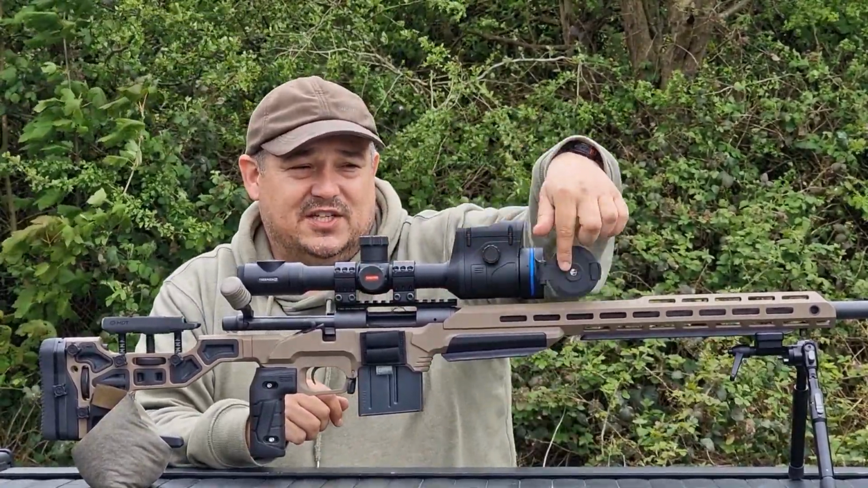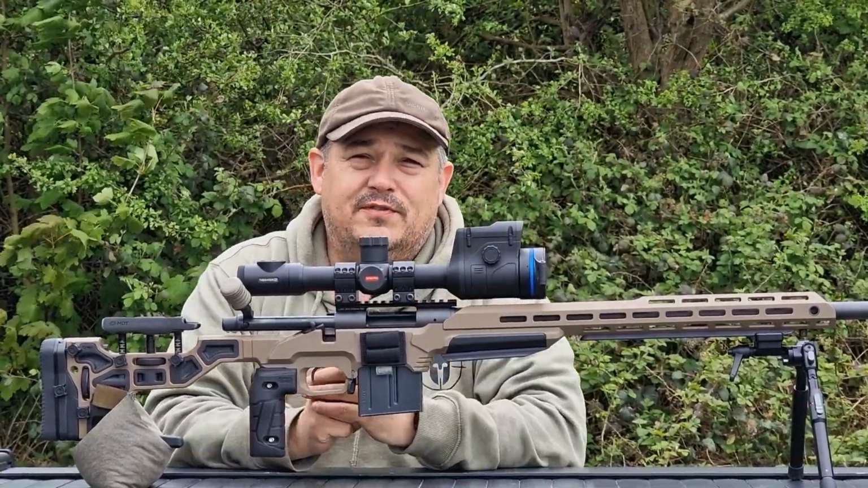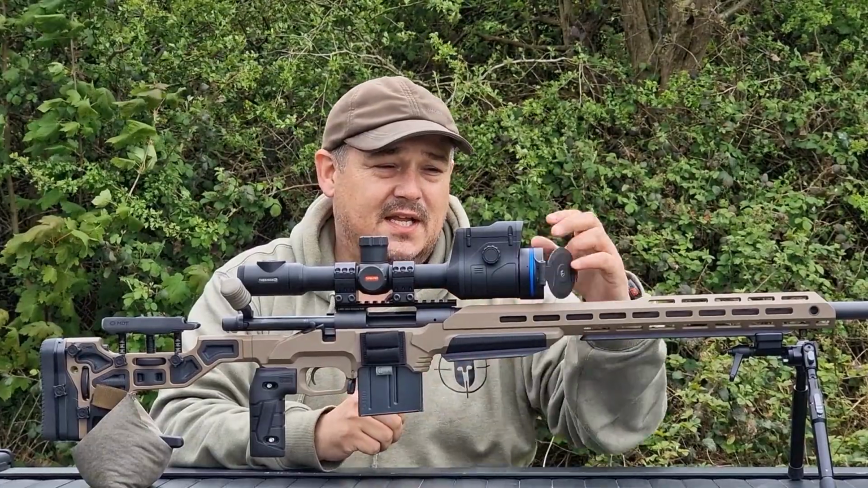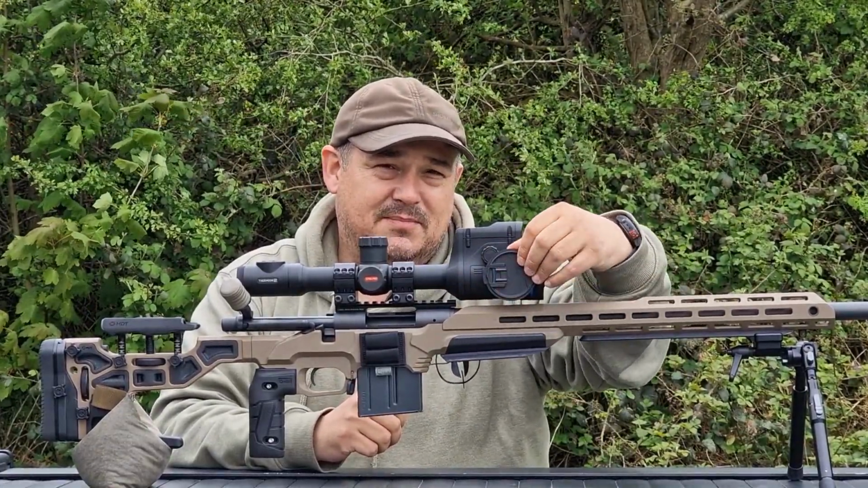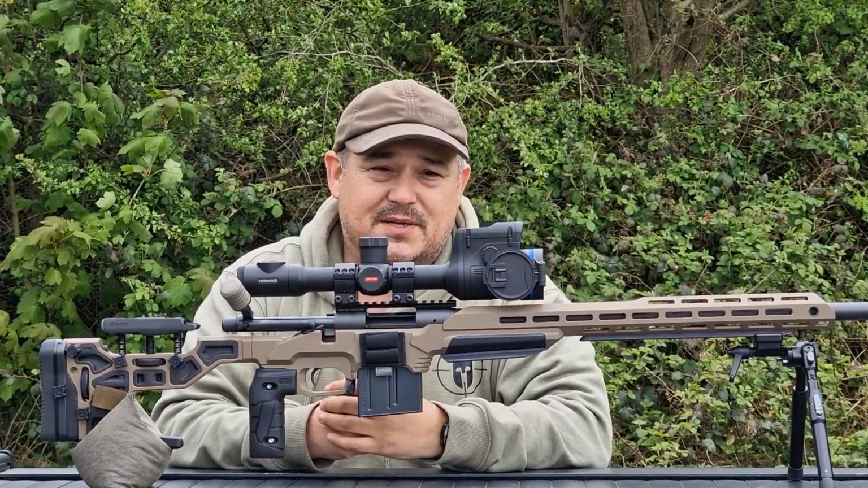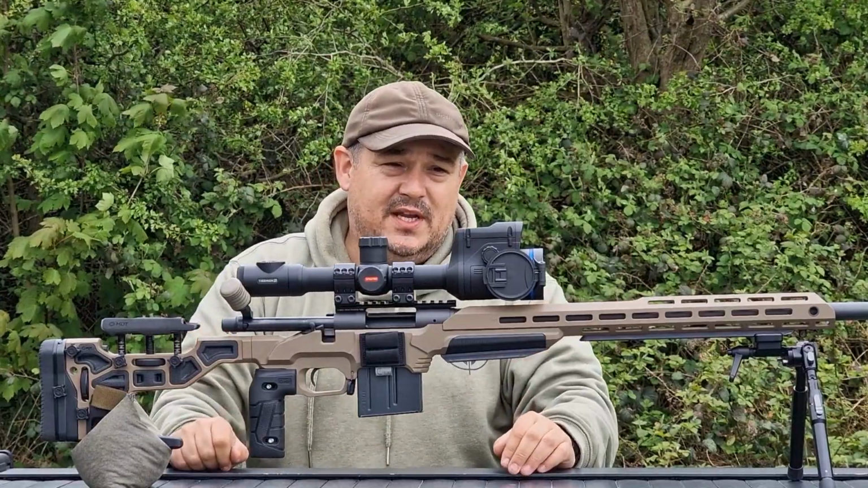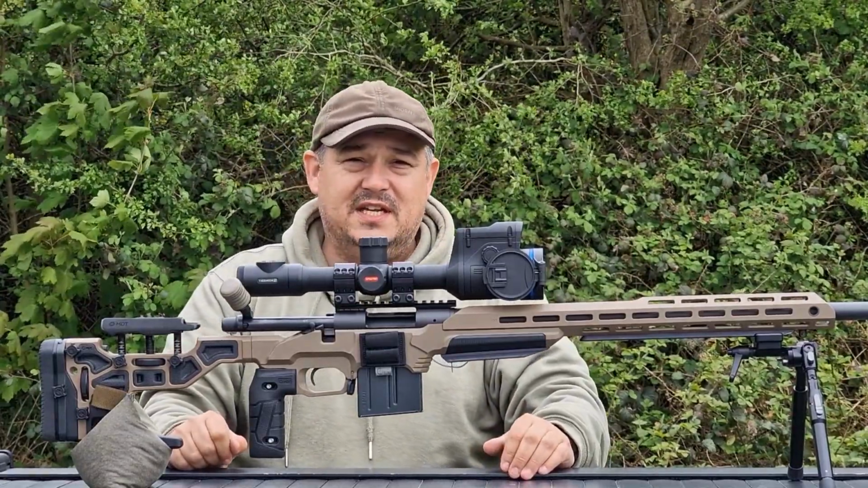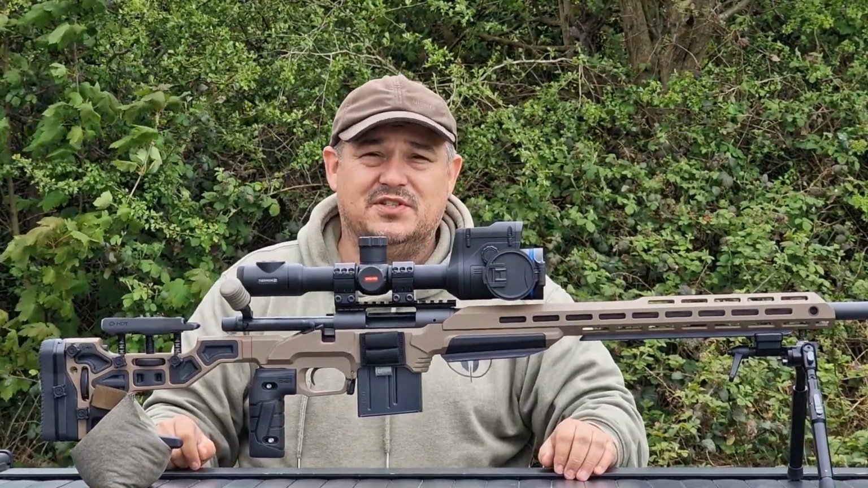On both sides of this unit, you've got these little wheels here. That is for your focus downrange of what you're looking at. And then you've got obviously your lens protector cap, which actually pops back and locks into place there, so it's not going to go flopping around everywhere else. So overall, nice quality little scope. We'll actually get it pointing down range, use the rangefinder on it, make sure everything does its job, and get some shooting done.